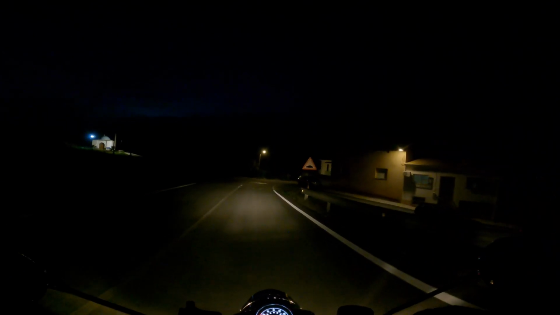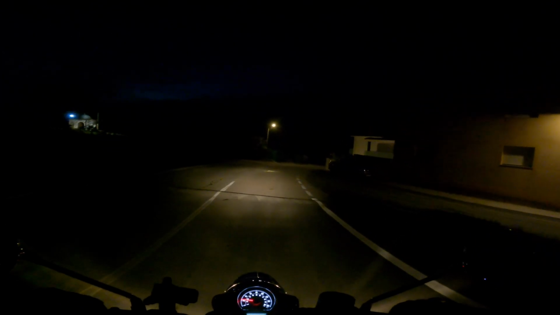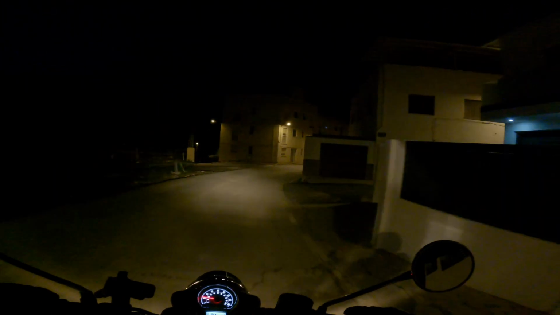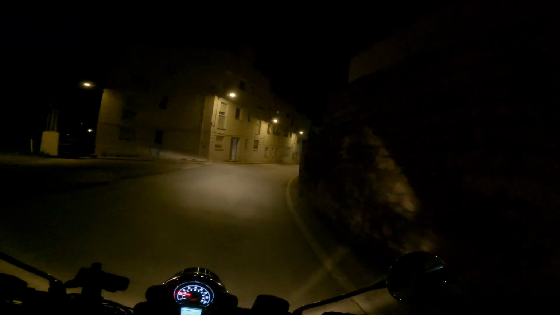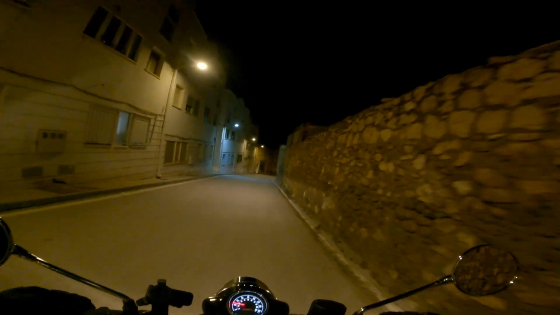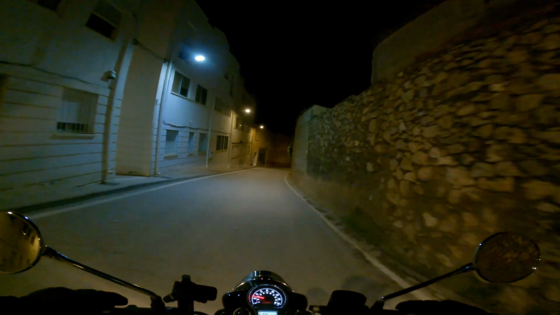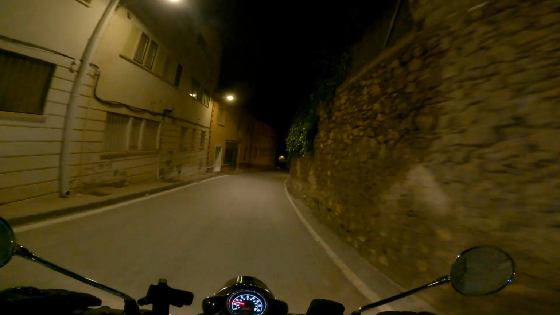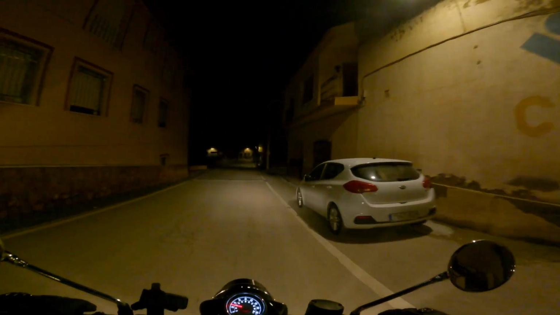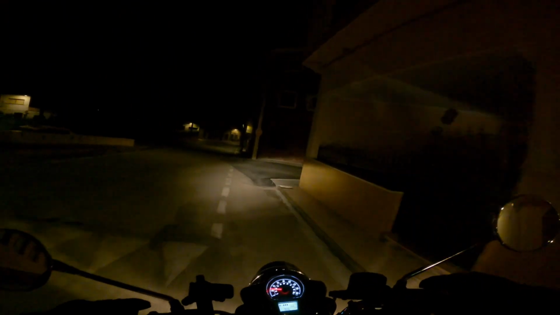Lovely, incredibly steep speed bumps that you have to take in first gear. We do love these in Spain. Bloody terrible. I mean, you're allowed to be doing 20 or 30 down here, but if you tried to go over them at that speed, you'd ruin your car or your bike for that matter. So yes, they don't really do very good speed bumps over here. But sometimes you can swerve around them like there, so that's handy.